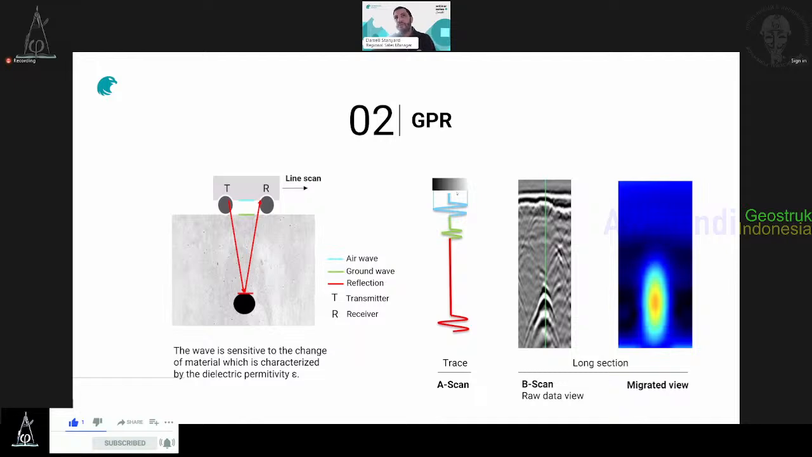And you can play with the color of the amplitude to design the B-scan. The B-scan is a combination of different A-scans. That's why you have this hyperbola, because you have many traces, many A-scans, colored to make this technical view that we call the B-scan. It can also be called the raw data view or non-migrated view.